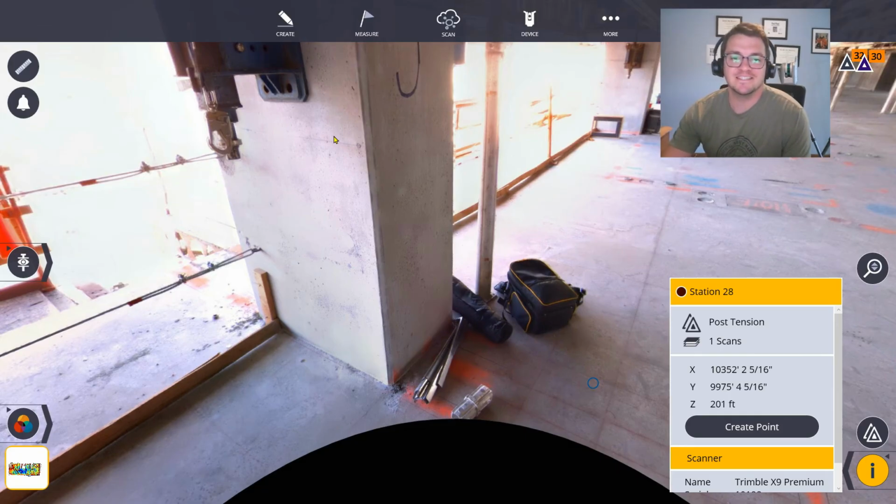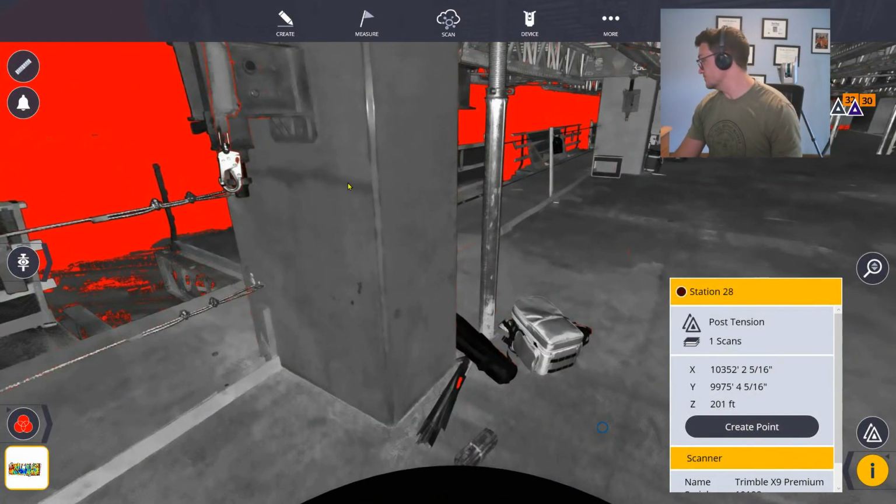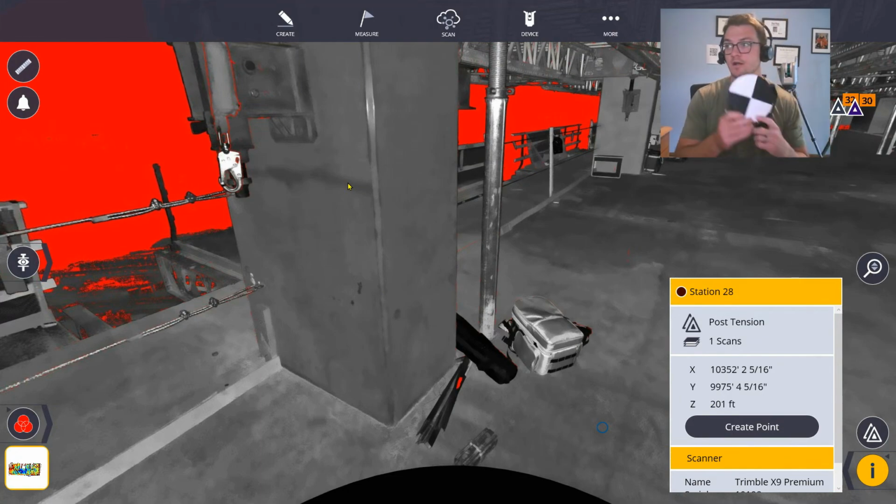I'm going to want to see that reference line. And if I don't have like a piece of tape, I'm not going to be able to see that without color. So I'm either going to want one of those or a tilting target. I usually have one right here on top of a control point so that I can always see it.